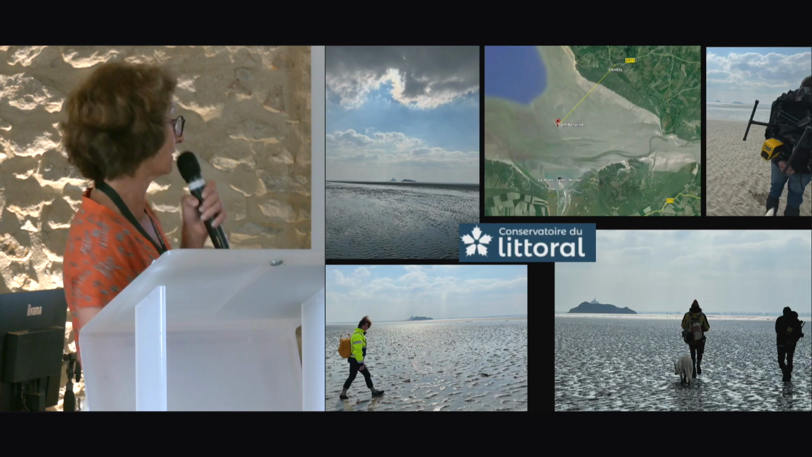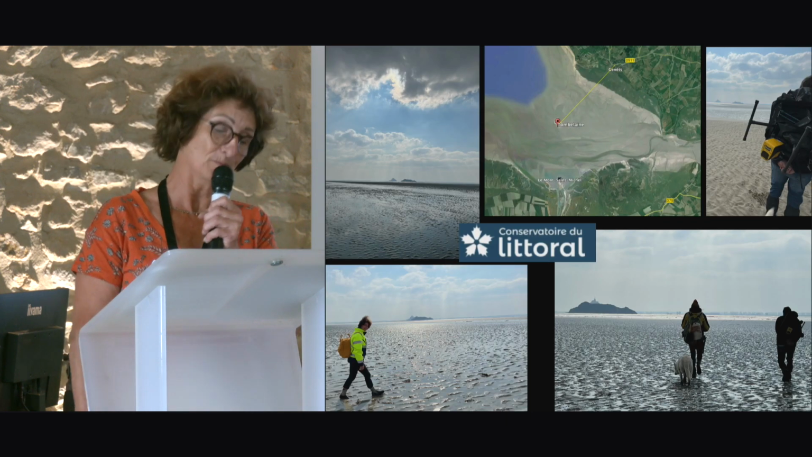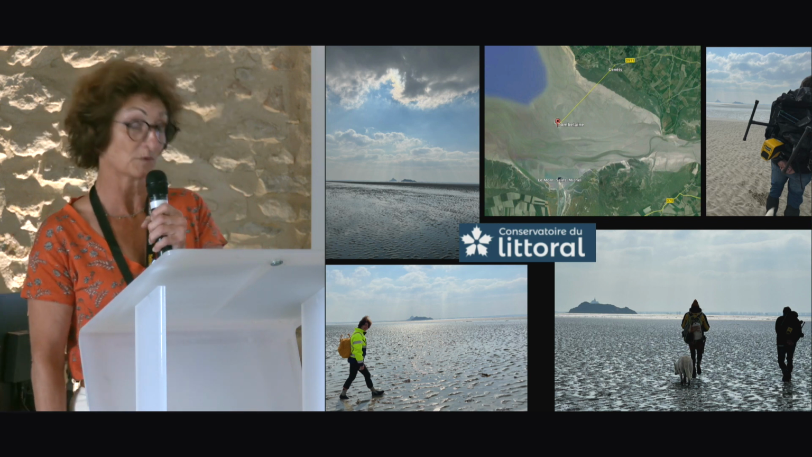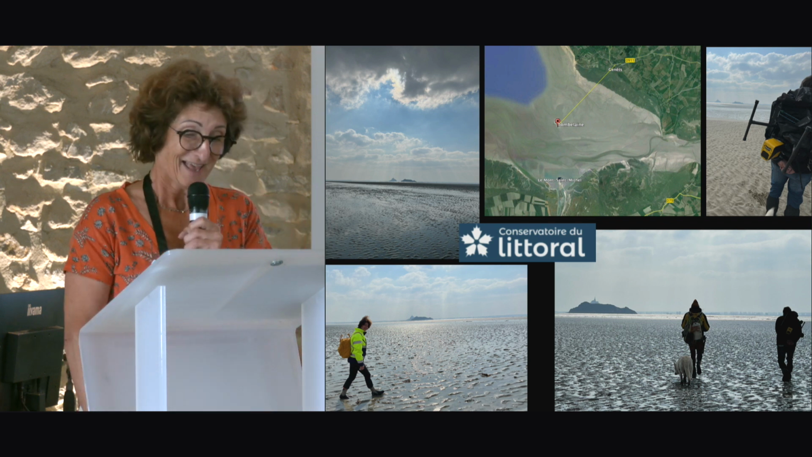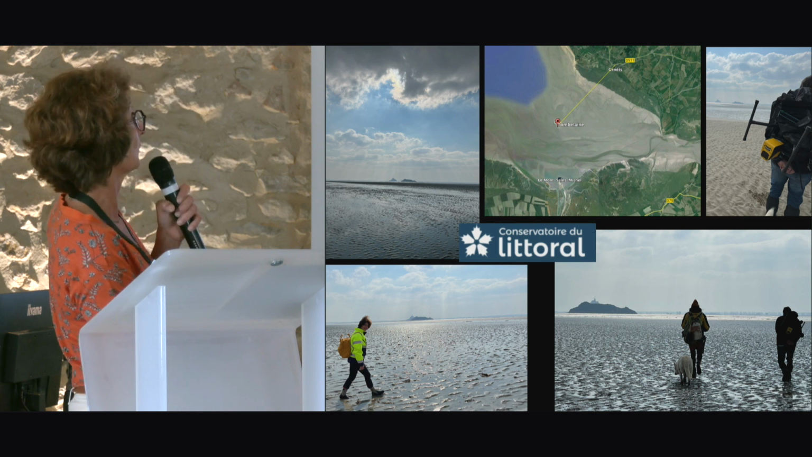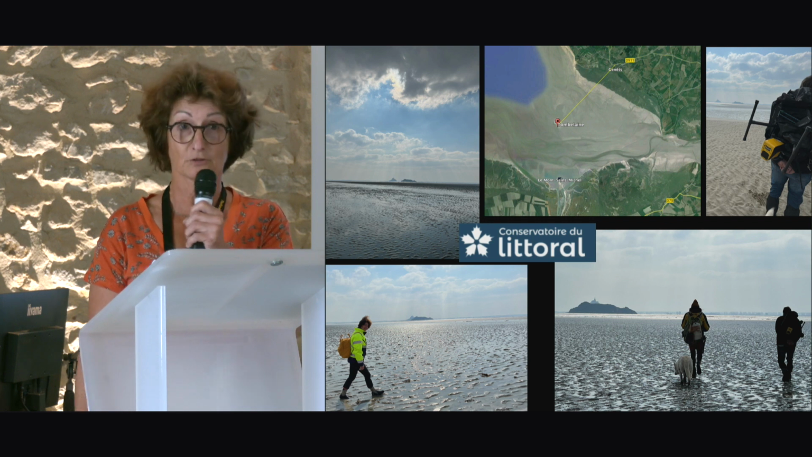So let's go back down to sea level. I present to you the islet of Tombelaine. Difficult to access since it is in the middle of the Bay of Mont-Saint-Michel, in Normandy, for those who don't know France well. The distance is 4 kilometers from the coast, which can only be done by foot or horseback.